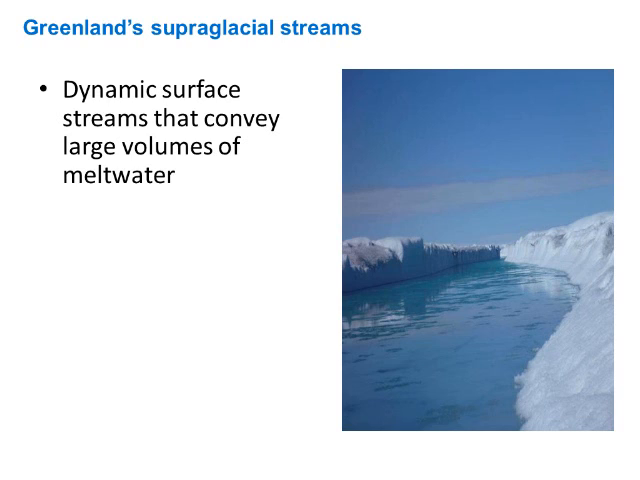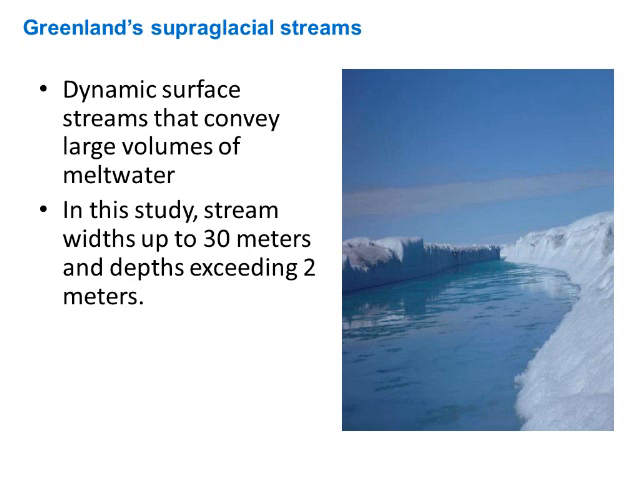The superglacial streams are those bodies of water. They're basically moving water that flows on top of a glacier or another ice sheet. They're formed by the melting of the glacial ice, and they can get quite large here. They're very dynamic, as you can imagine.